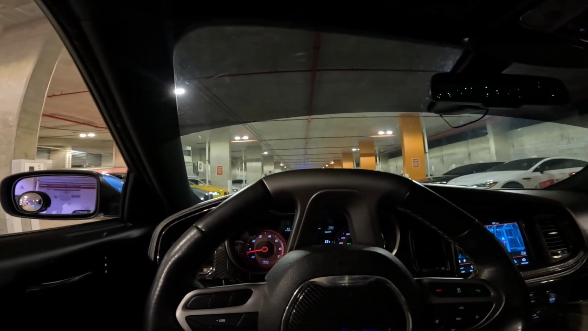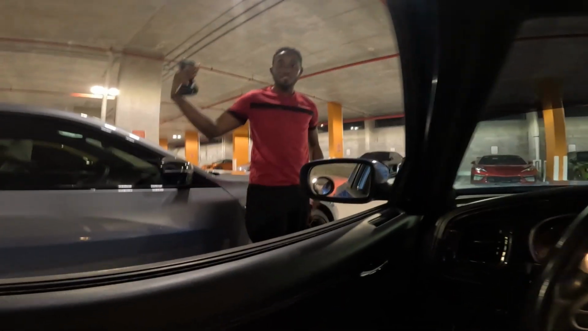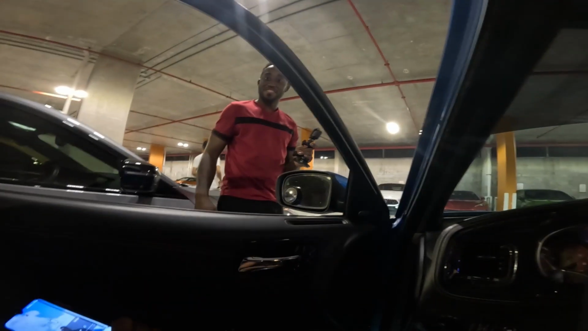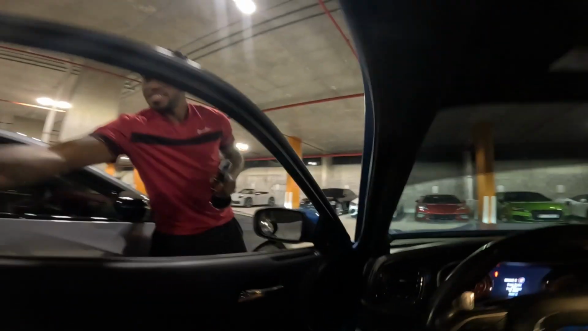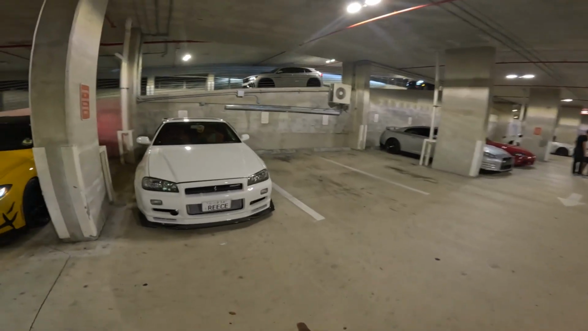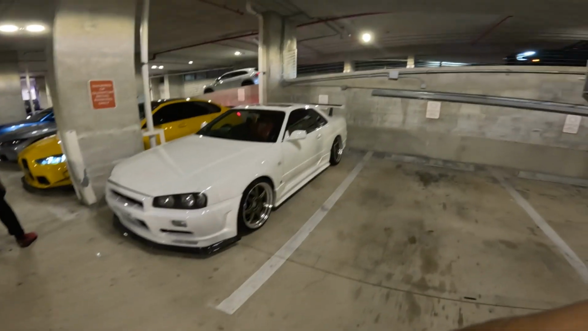GTR. 34 GTR. Yo, this thing hurts my ears. It's dumb loud. He said this car hurts his ears. Like when you drove past us, literally my ears started ringing. I was like, what's ringing my ears? This guy, bruh. Stop pushing. Got an R34, right hand drive too. Come on now, GTR. Another GTR.